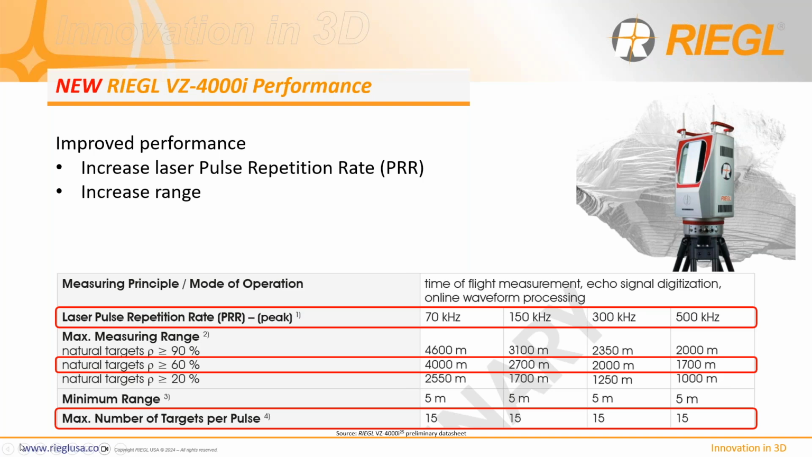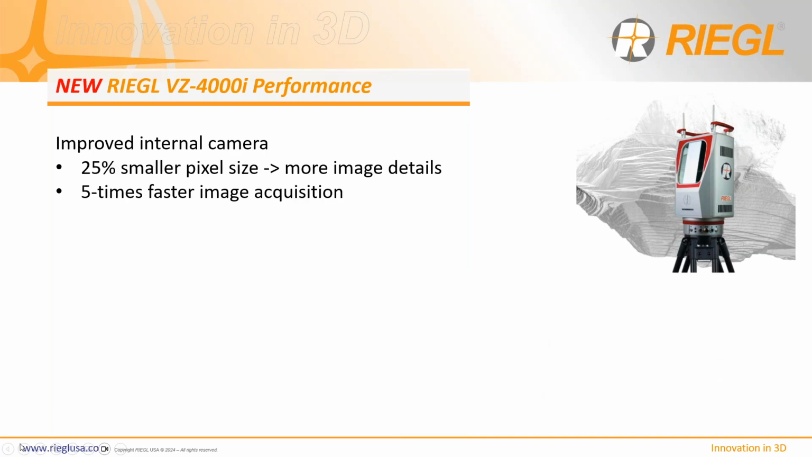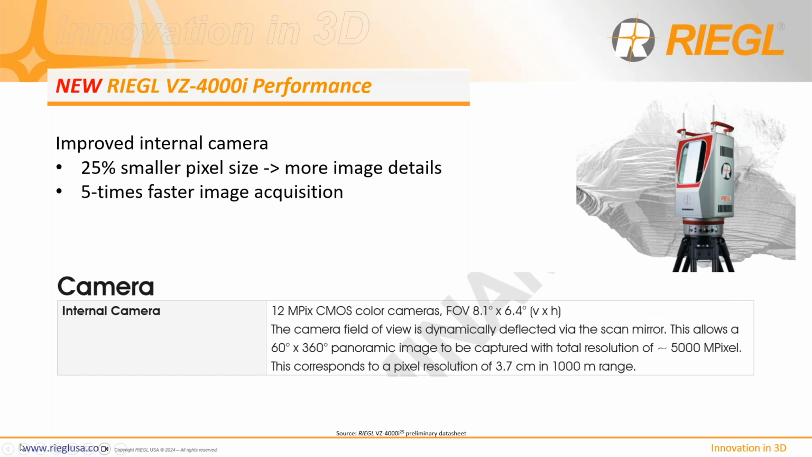And continuing with the multiple returns capability, you can receive 15 returns at any selectable pulse repetition rate. With the photogrammetry, there is an improved internal camera with a 25% smaller pixel size, so more detail in the images, higher resolution, but more importantly, the image acquisition time is 5 times faster.